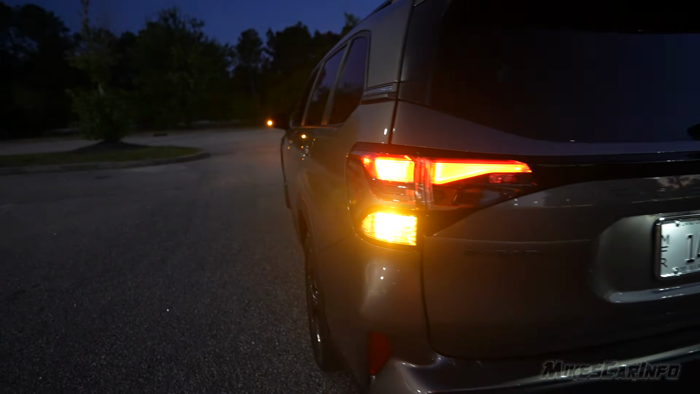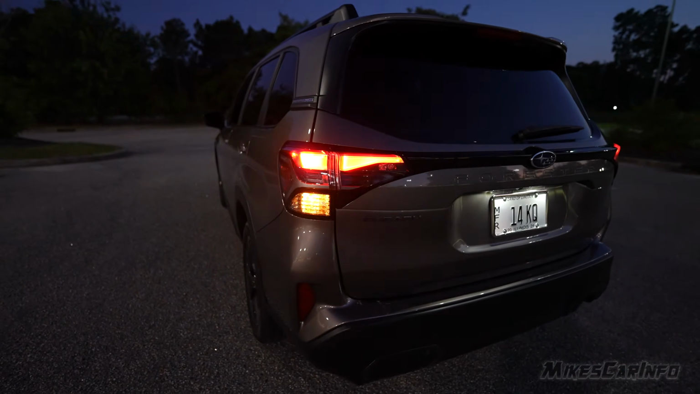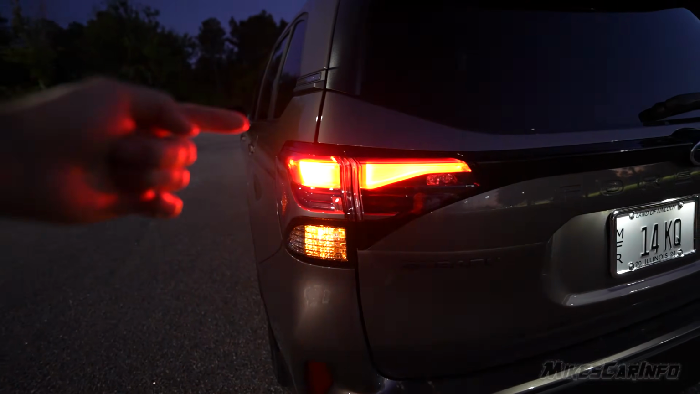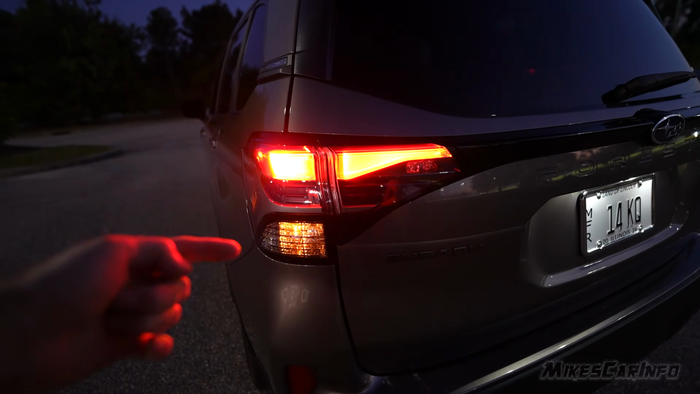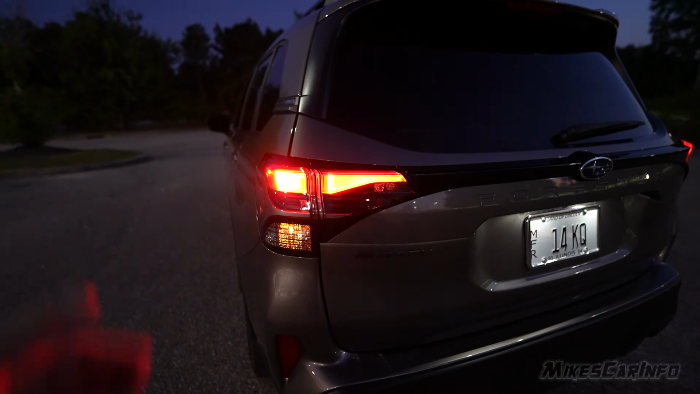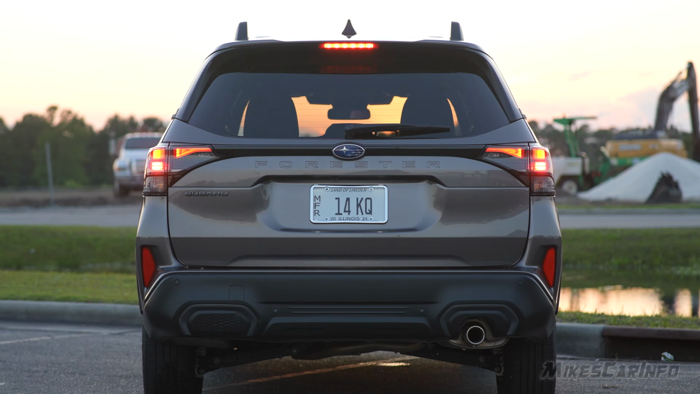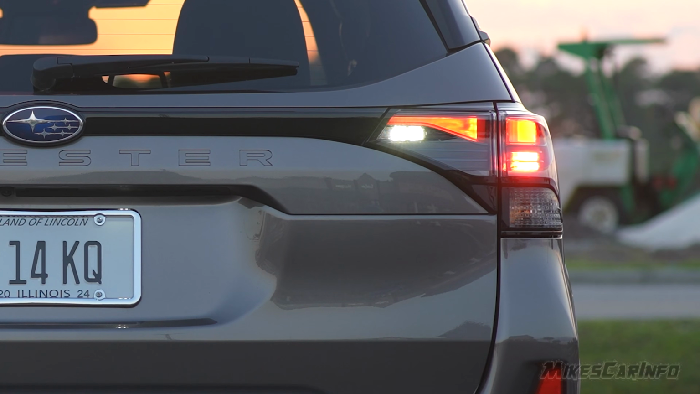And then you have an amber halogen bulb back here for the turn signal. And it is amber, and it's a little bit disconnected. It's separate from the actual tail lights, so the different color, and also the actual separating it from the brake lights and all that stuff. So the third brake light is in the top of the glass, and then the reverse lights are in the inner portion of the tail light housing.